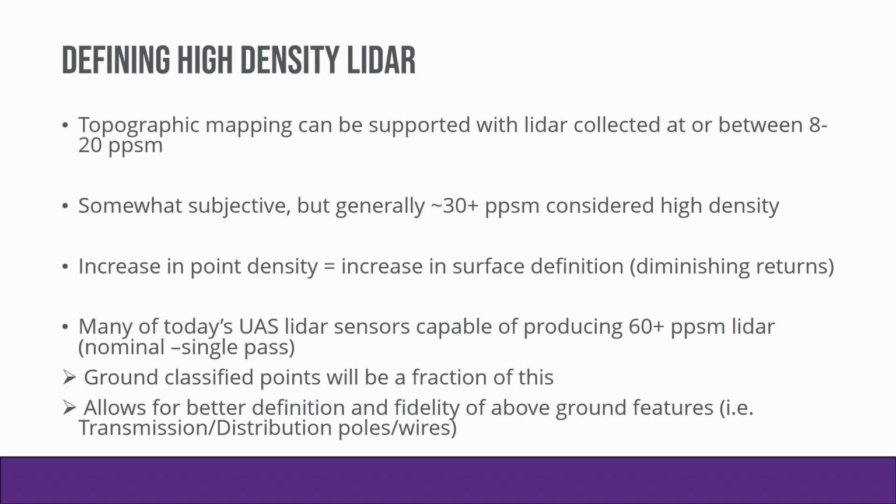That increase in point density does give you an increase in surface definition, but there are diminishing returns to that, and we'll talk about that towards the bottom of this slide. Many of today's UAS LiDAR sensors are capable of getting 60 plus points per square meter in a single pass, and we're not talking about line-to-line overlap or anything like that. We're talking about one single pass, you're getting that high density.